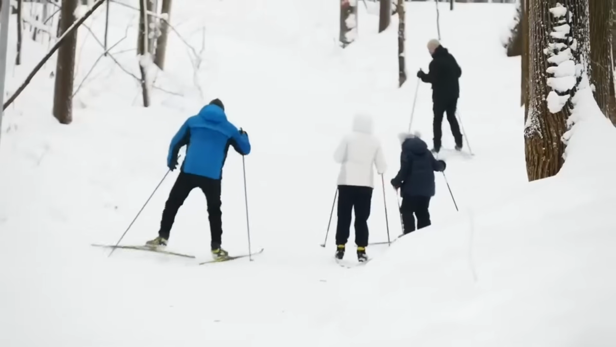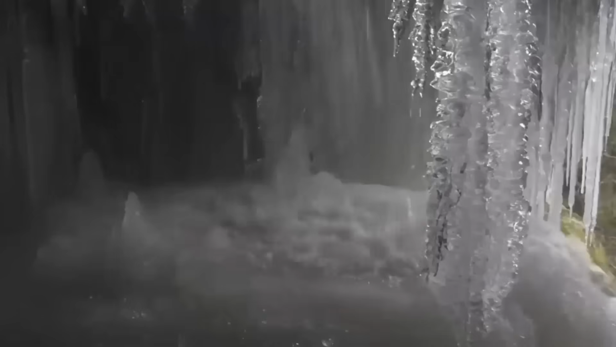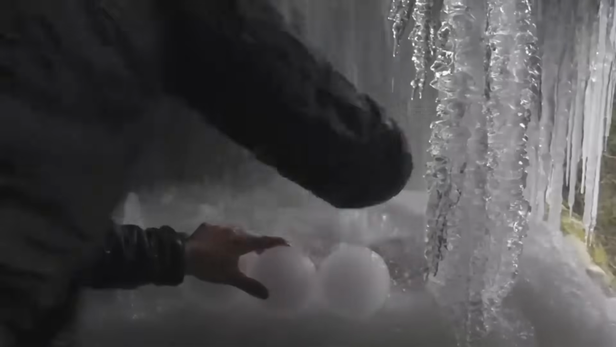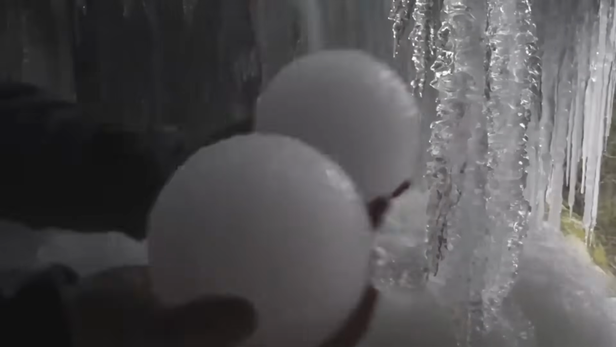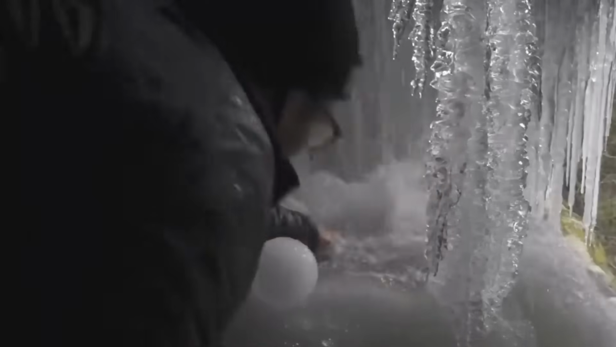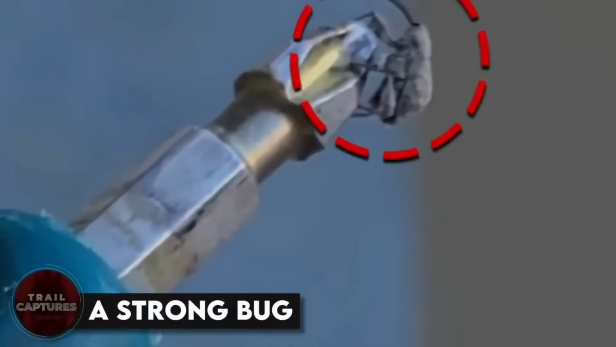Ice balls. These tourists were out looking and admiring the natural beauty when one of them discovered this strange thing happening. He found a waterfall where the water was turning into perfectly round ice balls. Ice balls. Don't they just look perfect? And if you're thinking of hitting a friend with it, don't play with them or use them as weapons because they'll hurt.